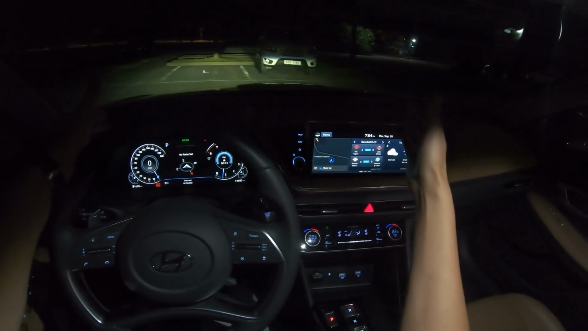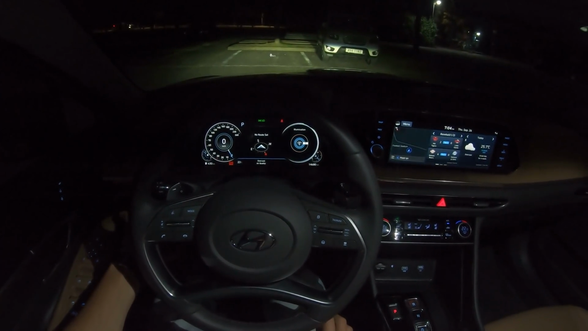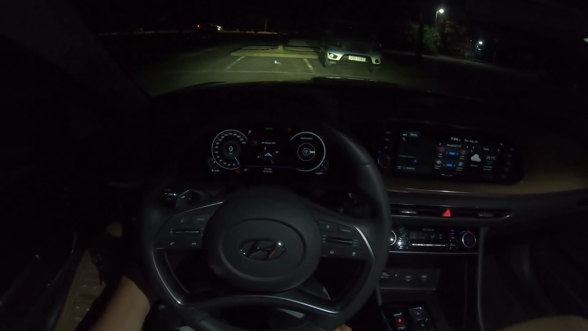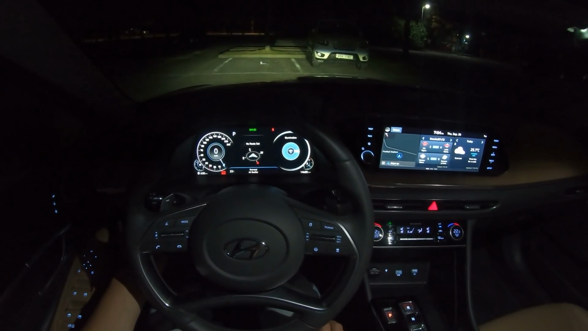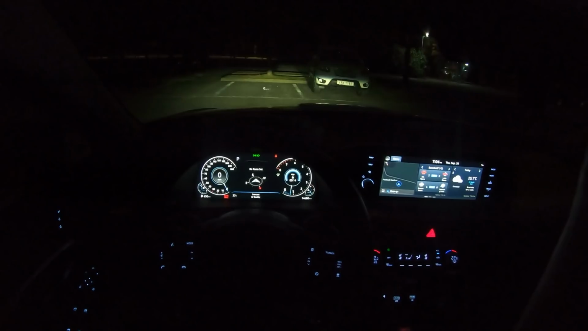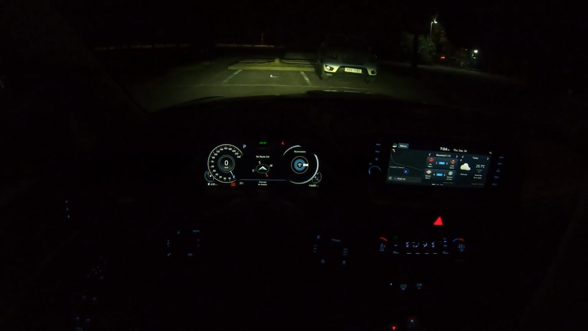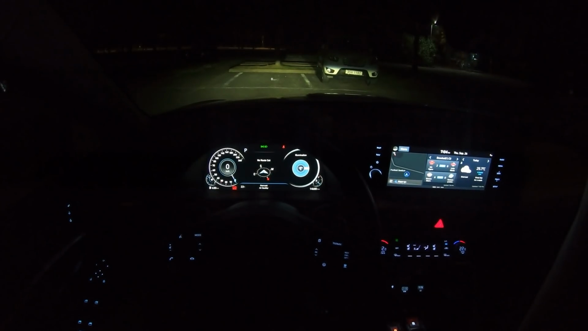12.3 gauge cluster and 10.25-inch infotainment screens. You can lower the illumination. This is one, and this is max. Let me just show you without the, yeah. One, max.